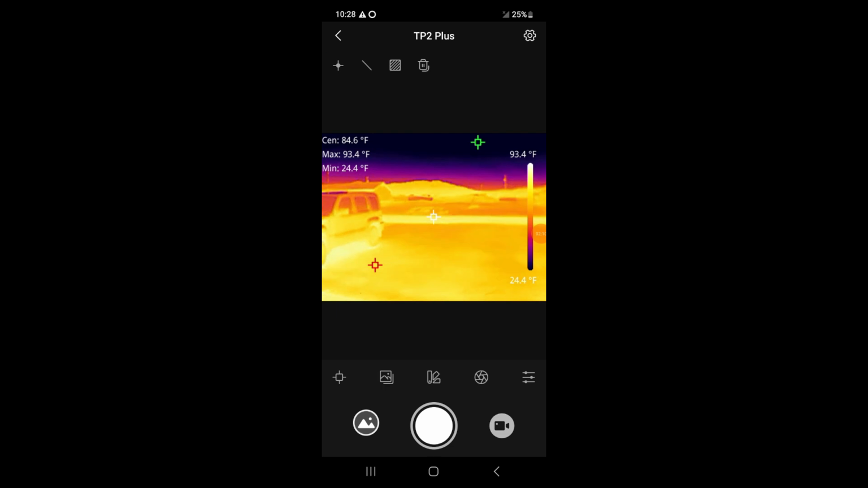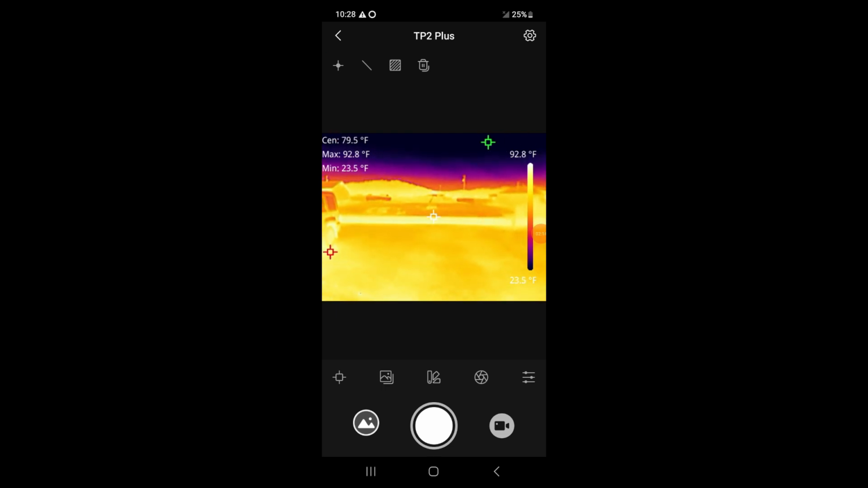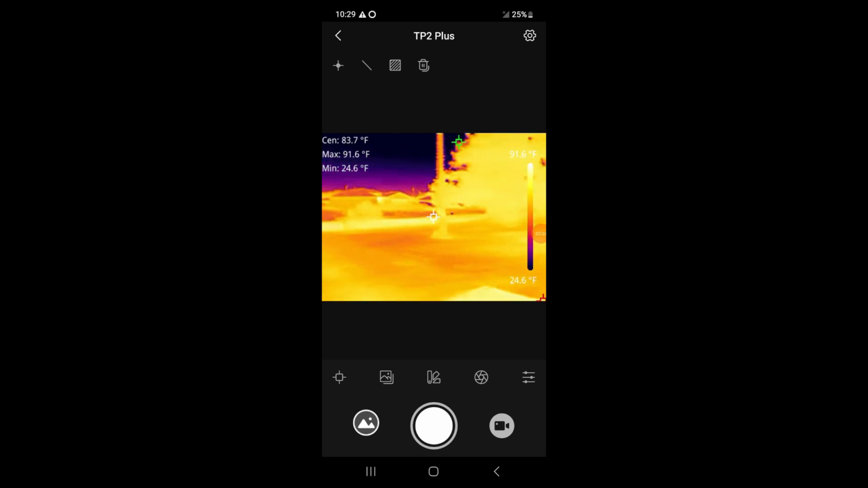Just pretty unique, especially if you don't have the budget, or you're not really in the market for thermal night vision, which is something that's coming up pretty soon that we're going to be doing a review on. But it is pretty nice.